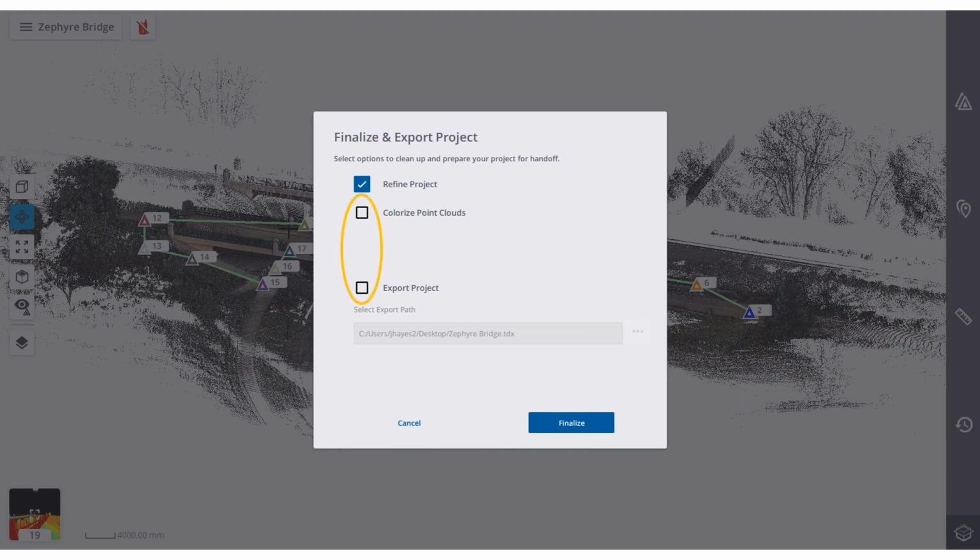In addition, you can also colorize the point clouds. By default, we're not doing this in the field as we go, just because that's too many processes to have going at one time, and we want to make scanning as efficient as possible. We wouldn't want to slow you down by using the software. So we add this as a later stage, and then you can also export your data.